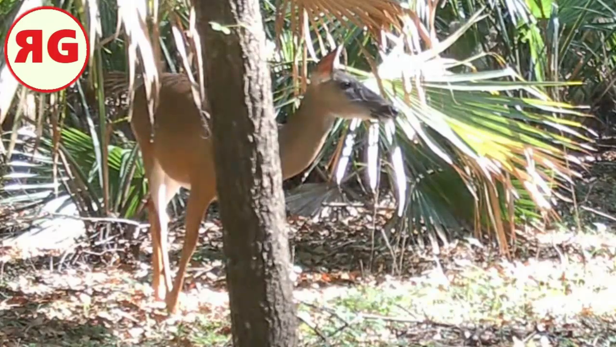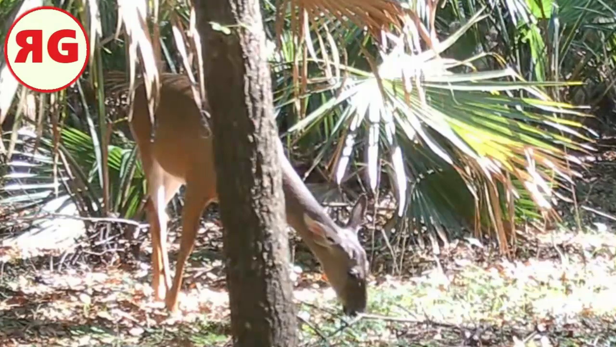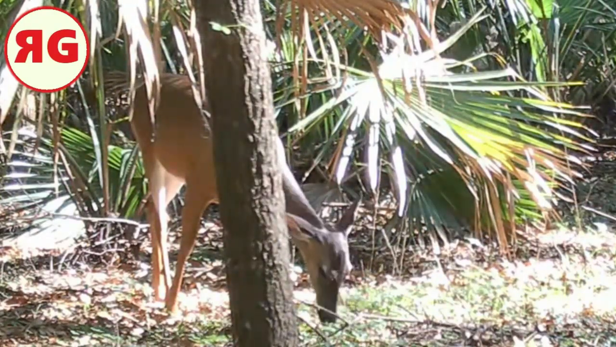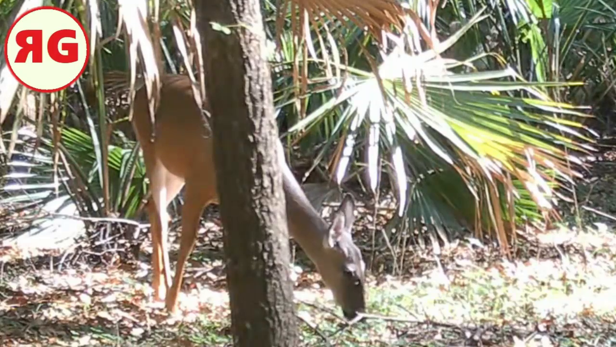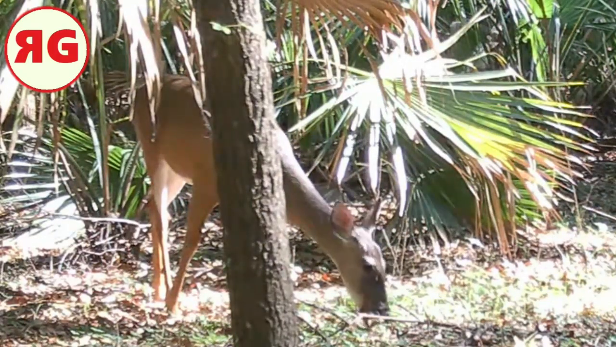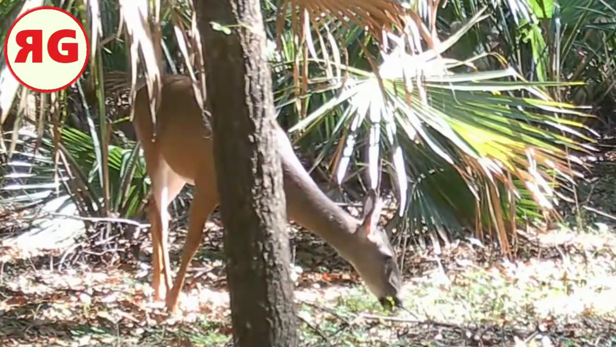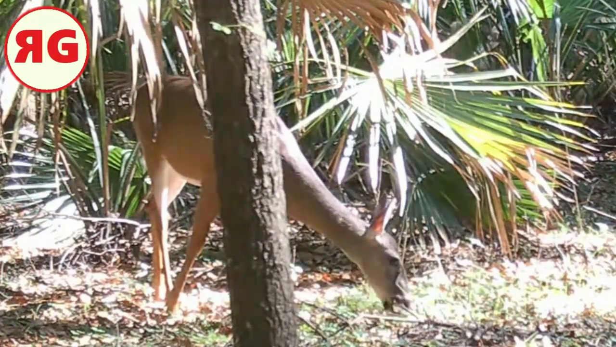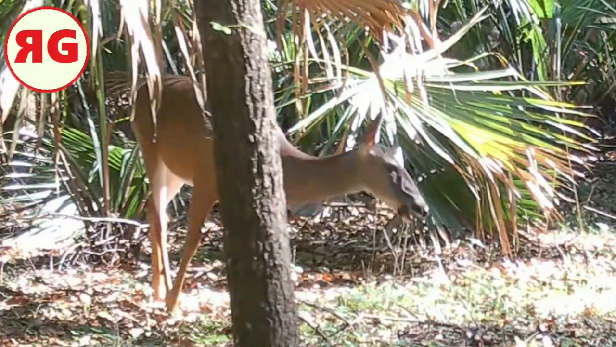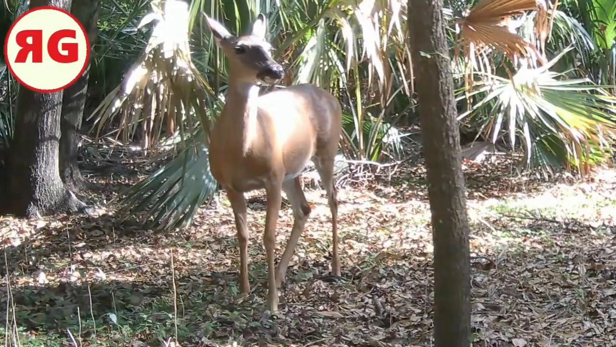Yeah, these deer, this particular location, they're not as jumpy as the other deer in the park, I've noticed. The next few minutes is going to be deer, so if you like deer, watch. I guess they're healthy enough. They seem kind of skinny to me, but you know, they're deer.